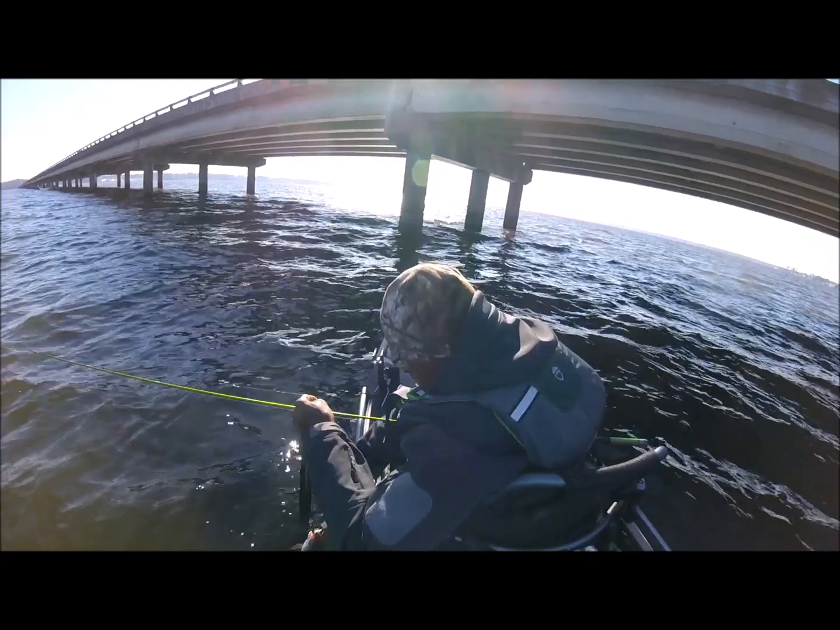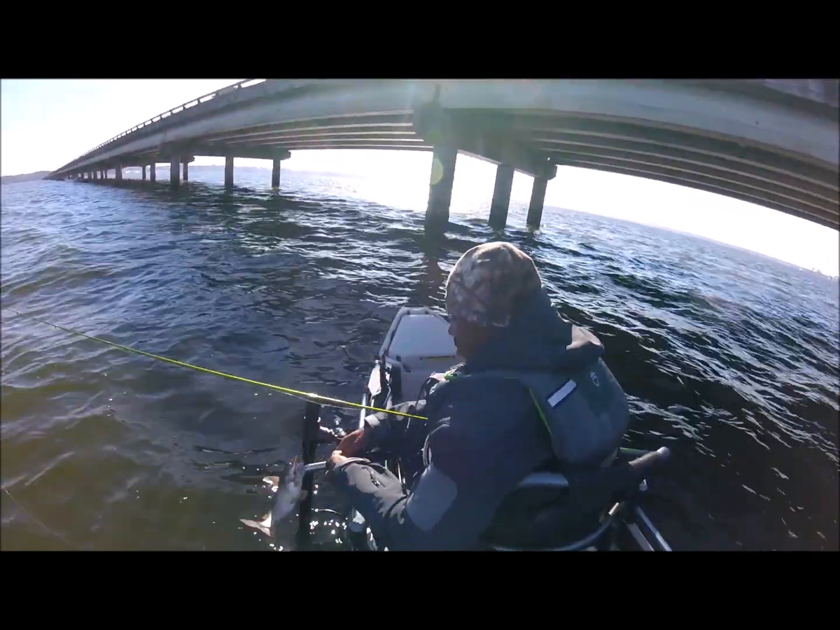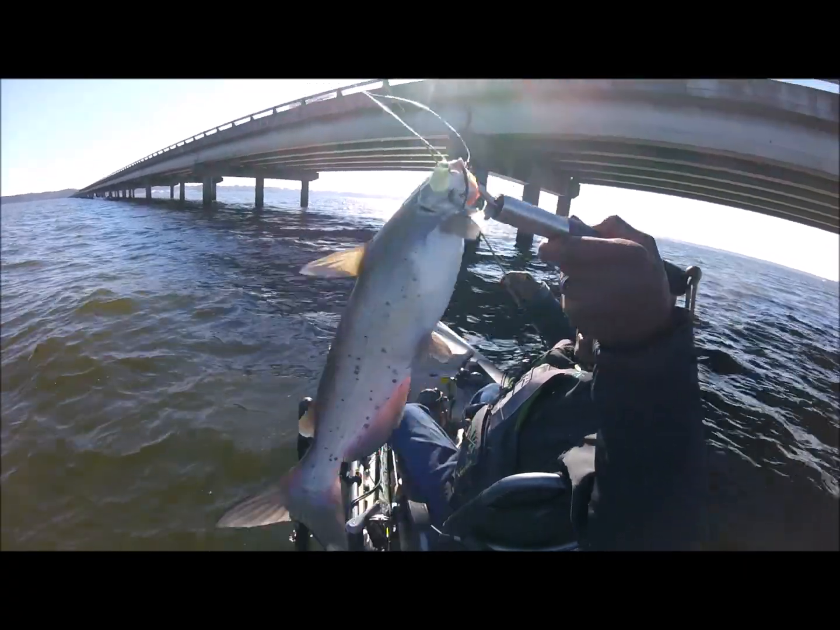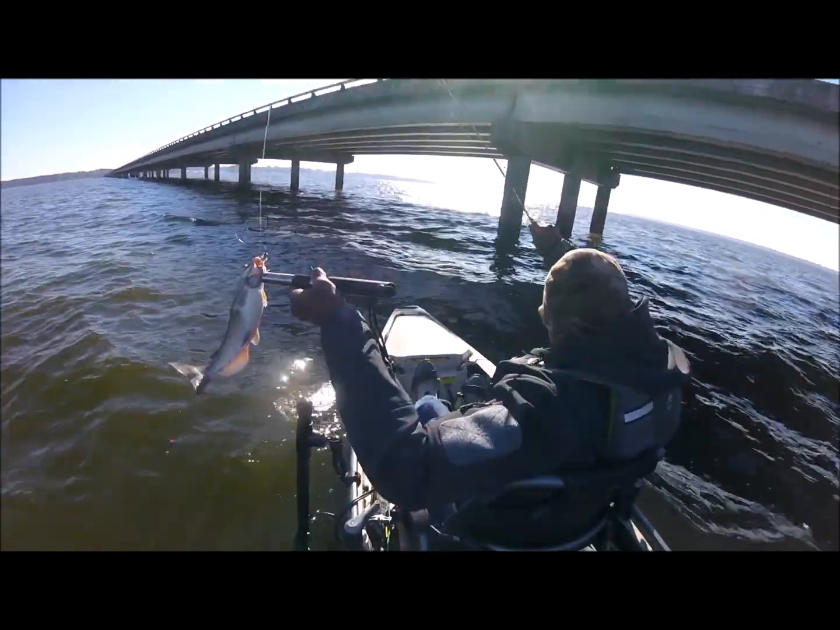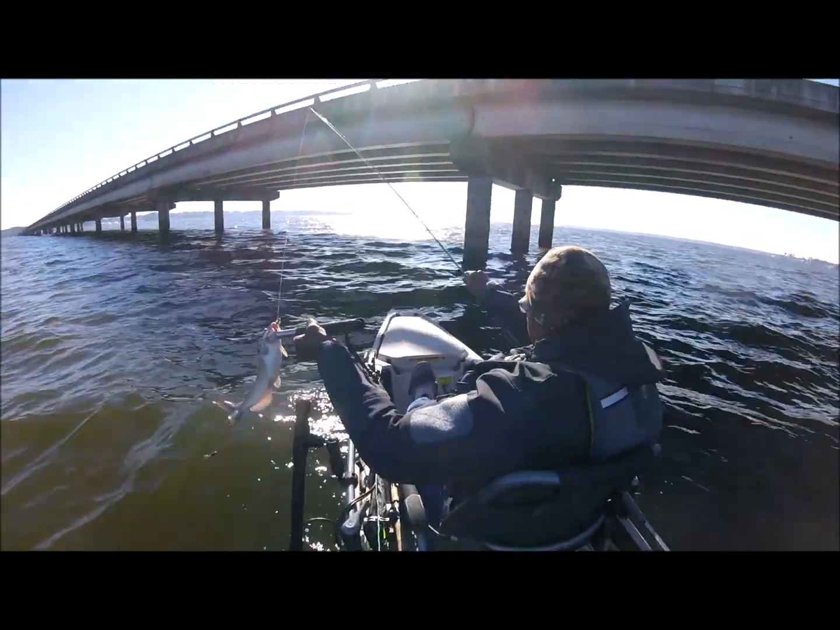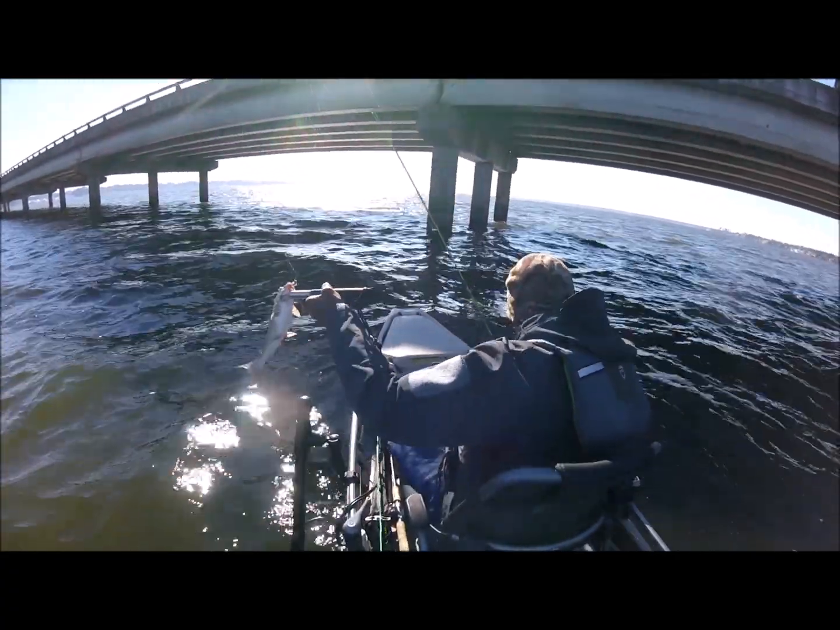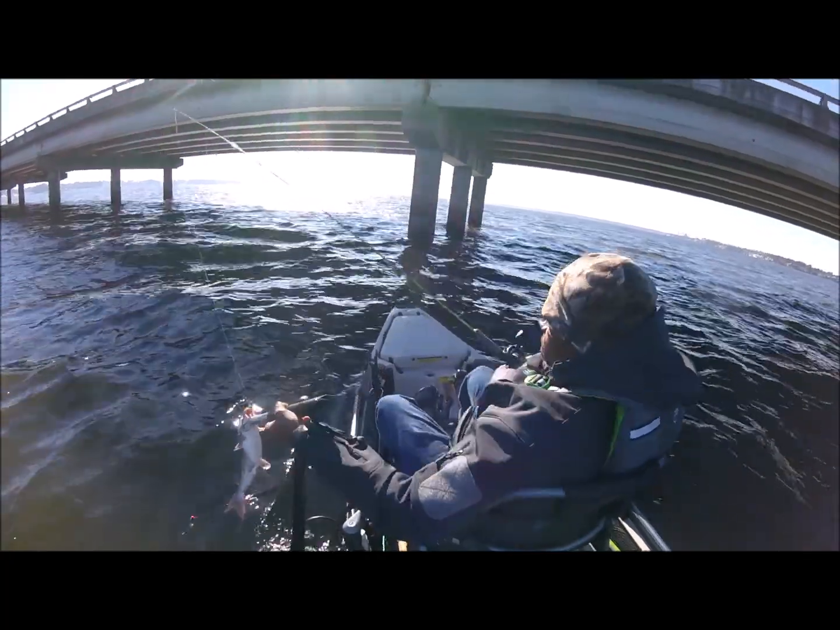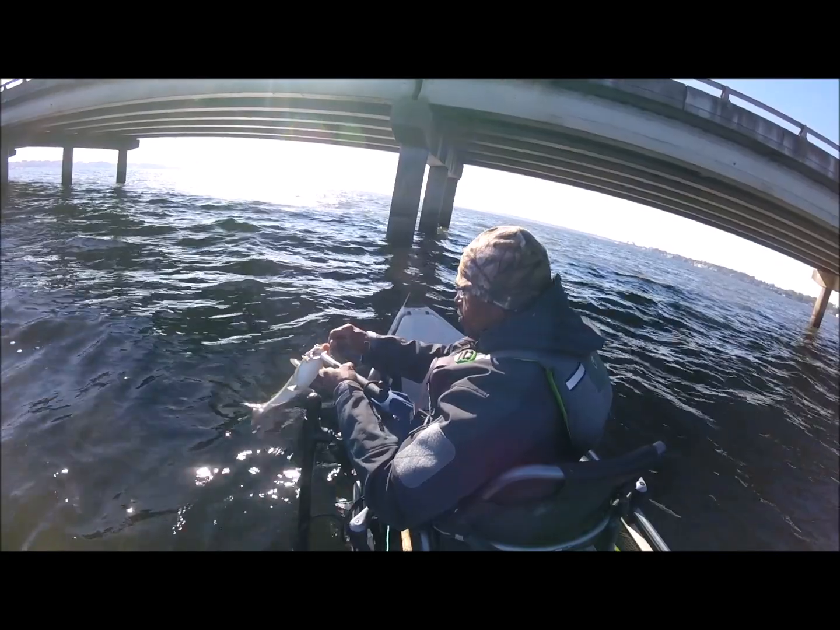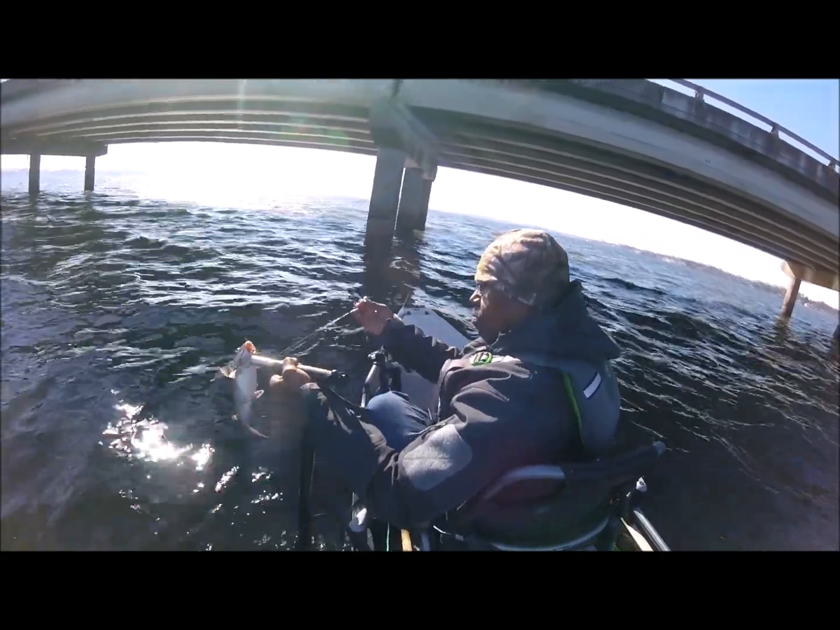Beautiful fish, beautiful markings, not what we're looking for. I've seen them on the screen. I can drop down to them and hit them all day long. Get in there and see if the crappie are down deep too. Barely had it.